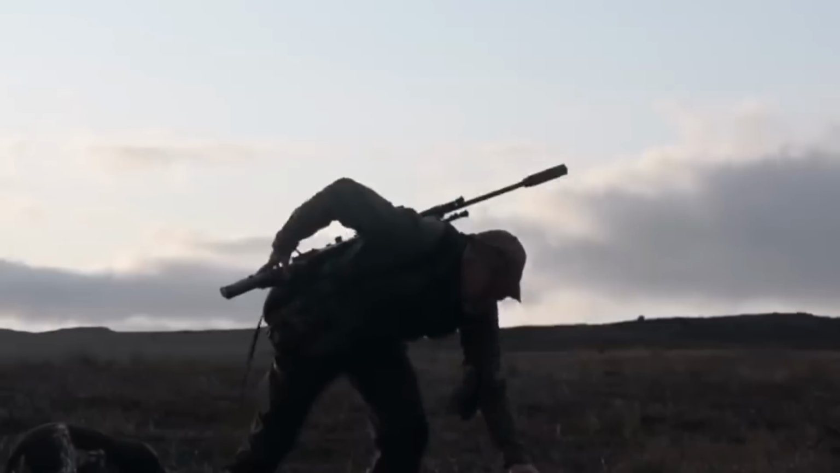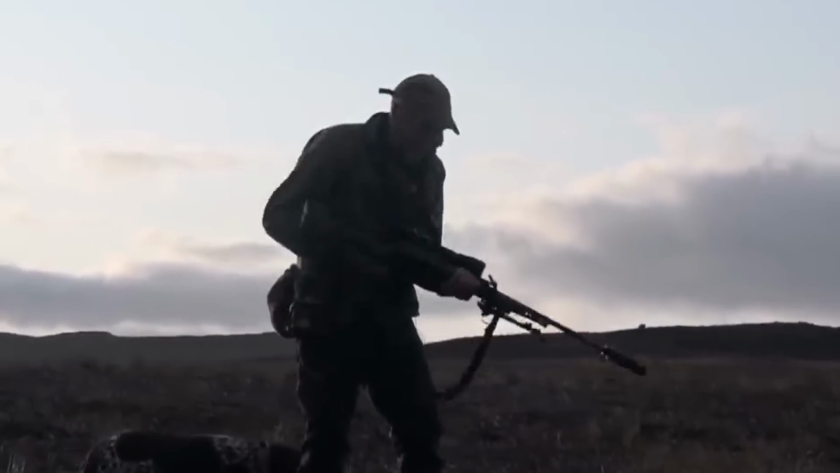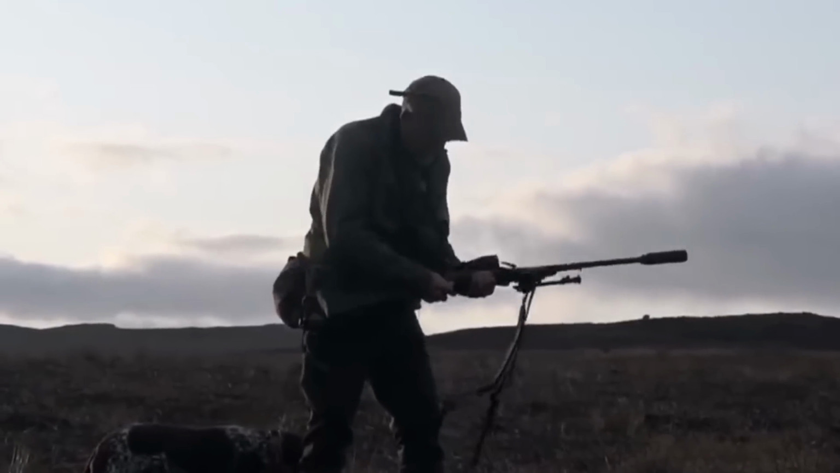Okay, we've got a yearling hind here. We're basically right on the edge of a restock site.